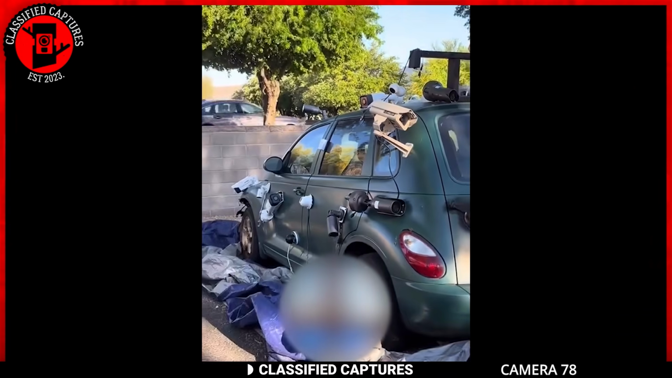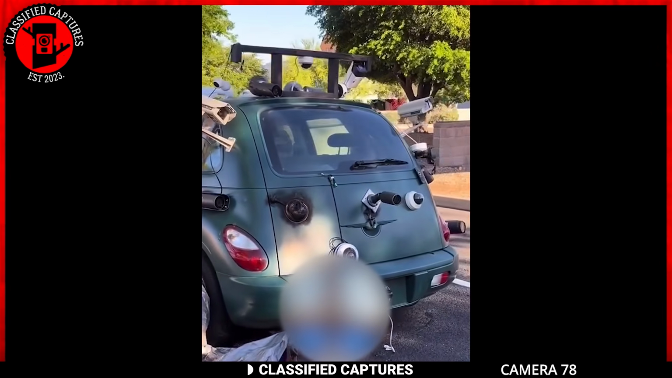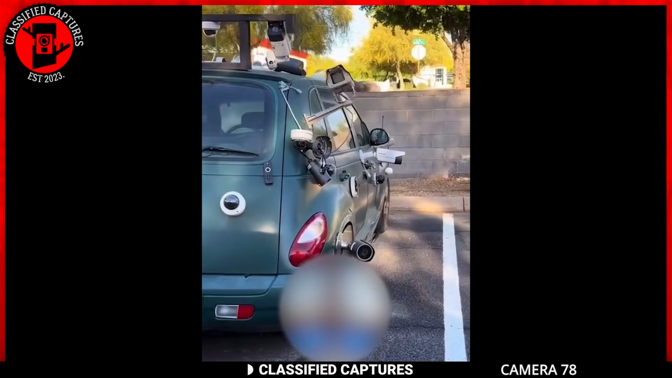Shit, they got every year, make and model on this bitch. Motherfucker done burnt out. Shit, they got that remote on there.